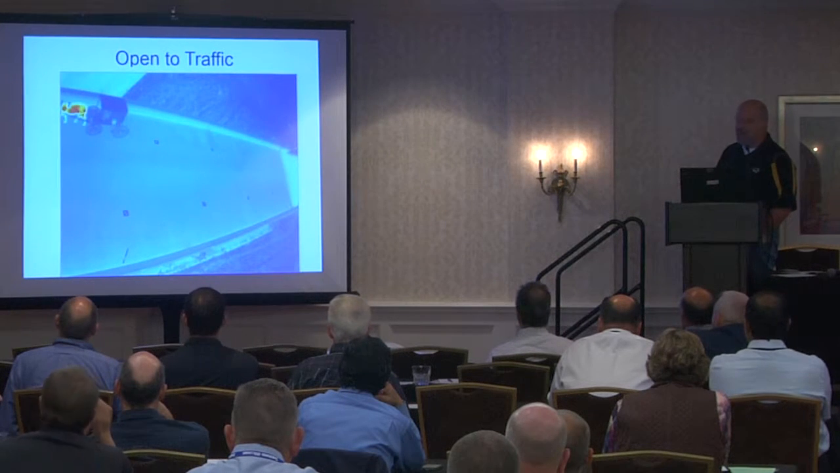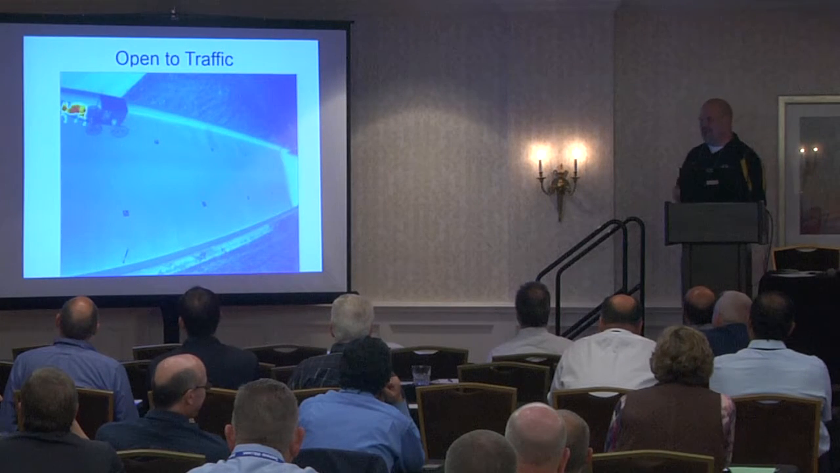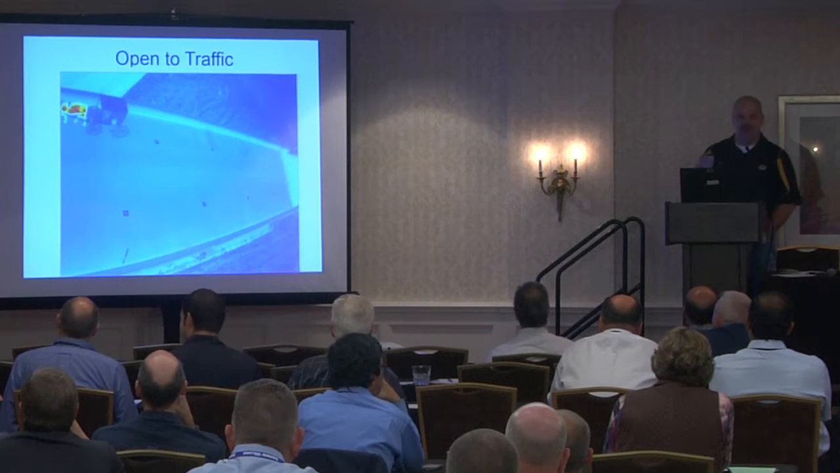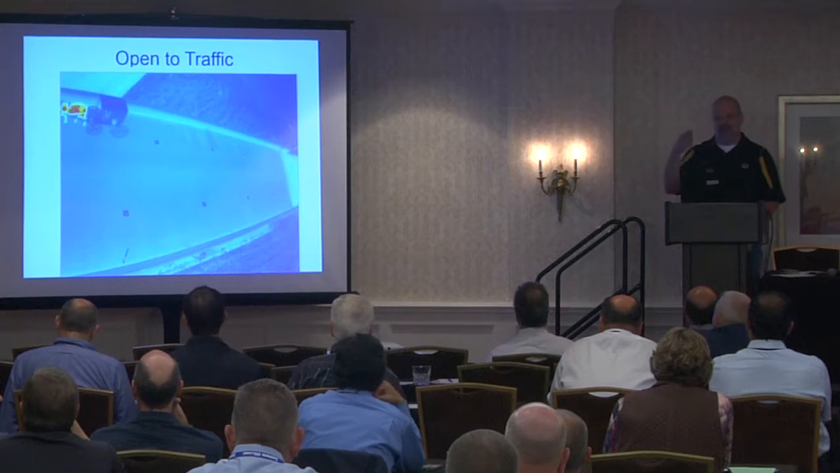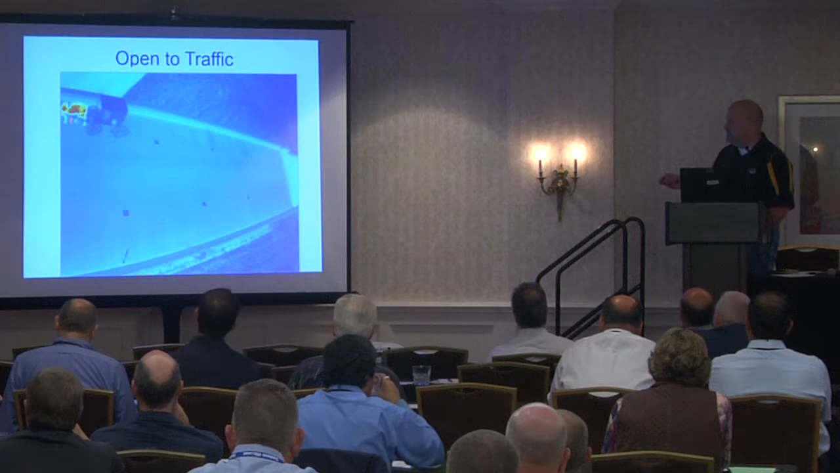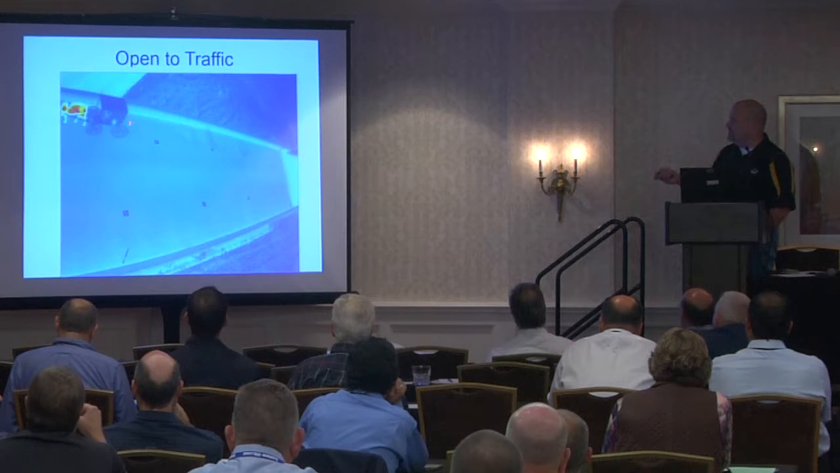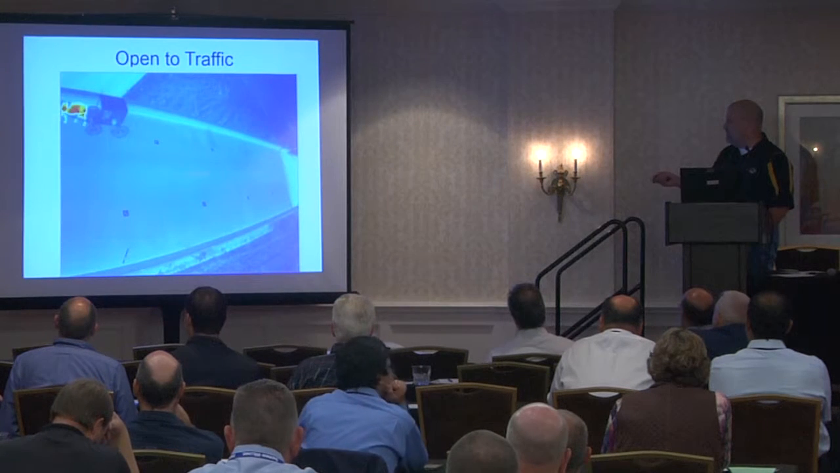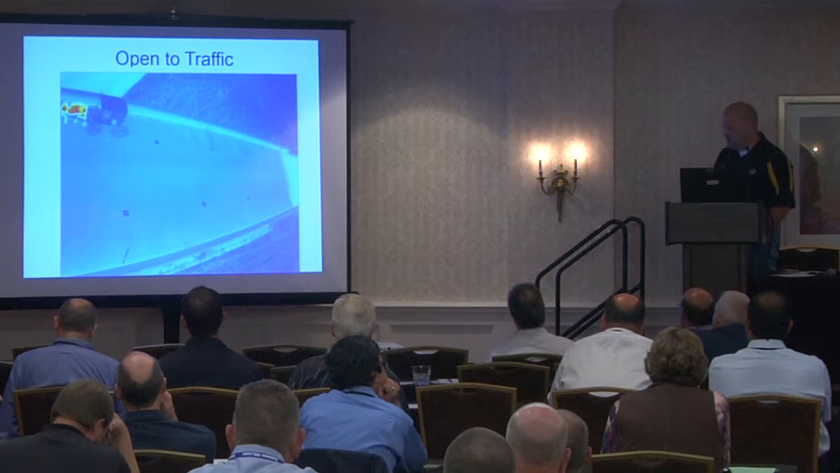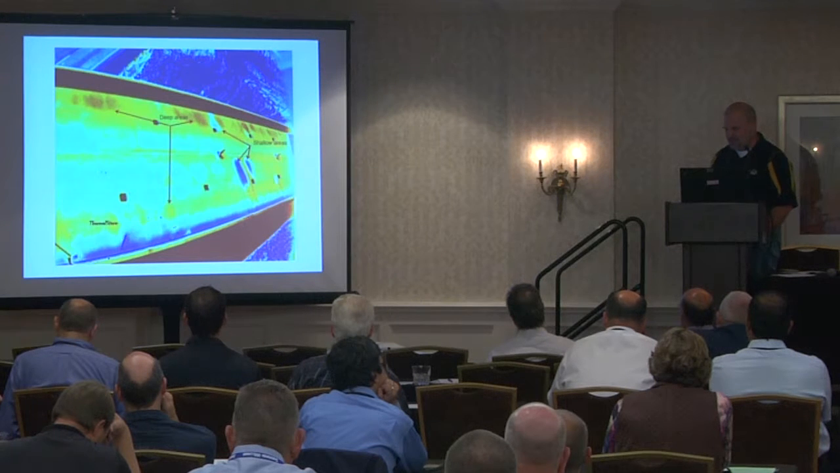The bridge remains open to traffic. Now, this wasn't a really heavily traveled route, but the bridge does remain open to traffic because really the cars are not there for that long. If you're collecting a lot of data all the time, you can process out that data. But here you see this is a conventional infrared image. He's got a little bucket of kimchi or something in the back of the trailer there. And so there wasn't a lot of traffic, but you see this is open. This is during a period of time when it was open. It was closed during the day because one lane was closed. They were doing epoxy injection activities, okay?